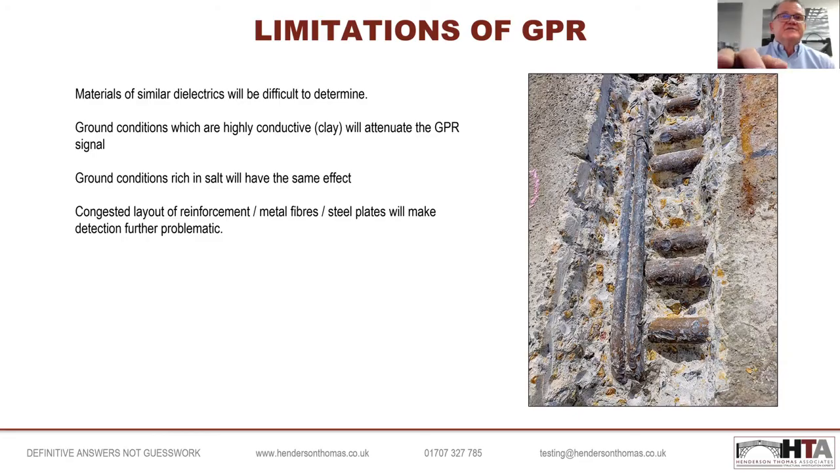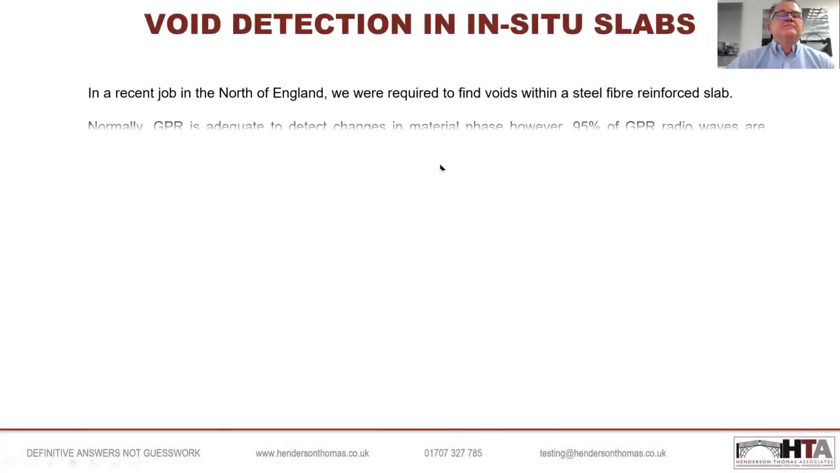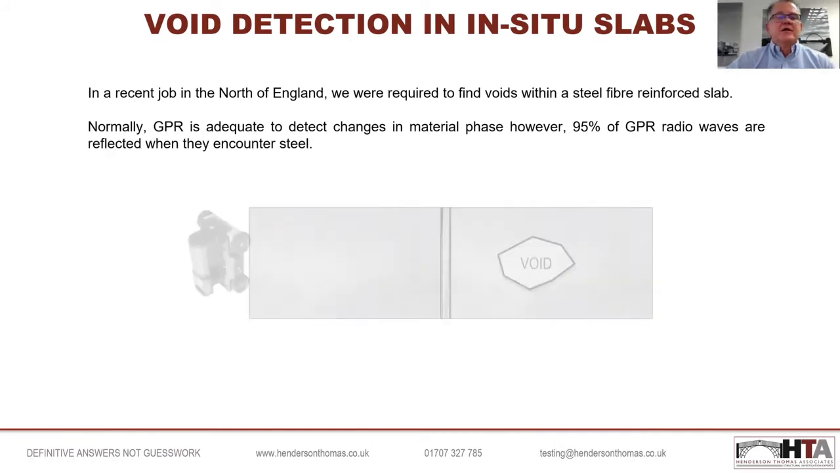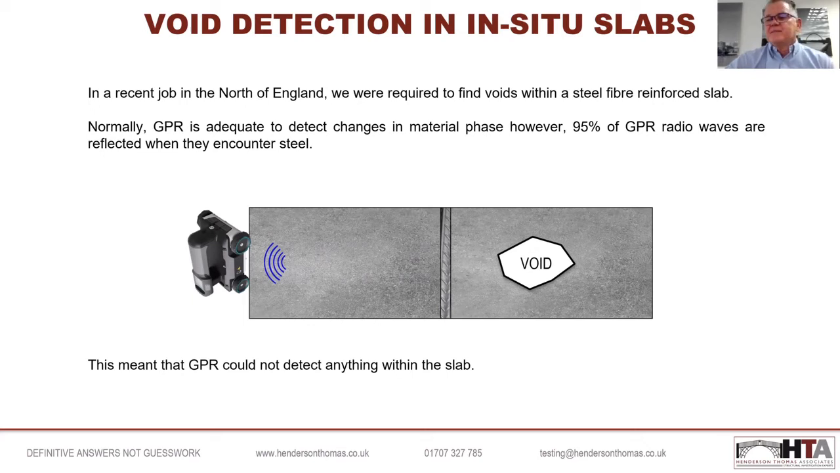And we come on to a very good example of what we saw quite recently. We were asked by a client to have a look at a concrete slab that had been constructed with fibre reinforcement, and the fibres were actually metallic. So what happened is, as the slide is showing here, the GPR system emitted the energy to go into the concrete, but it was reflected off all the steelwork, and we couldn't find anything beyond that.